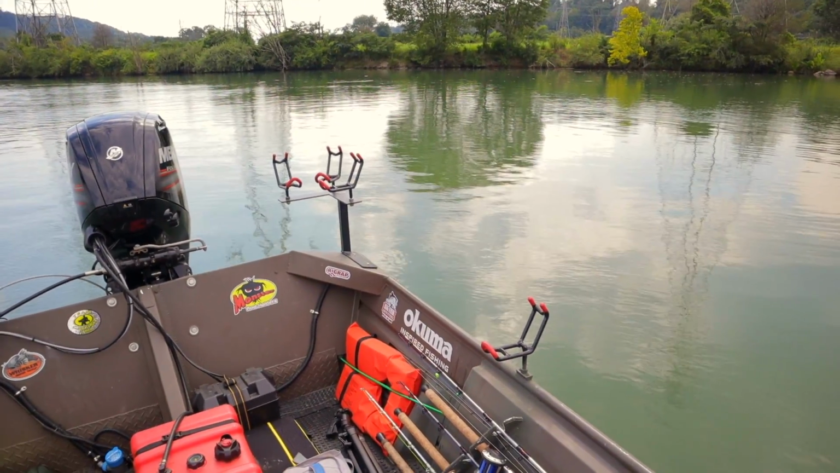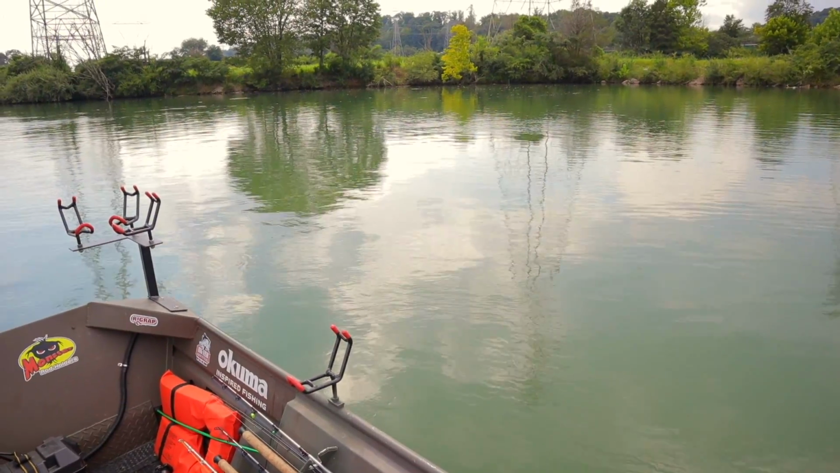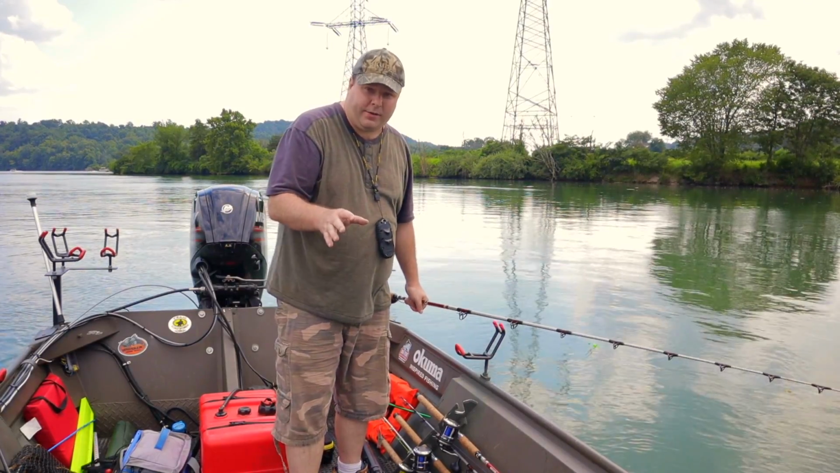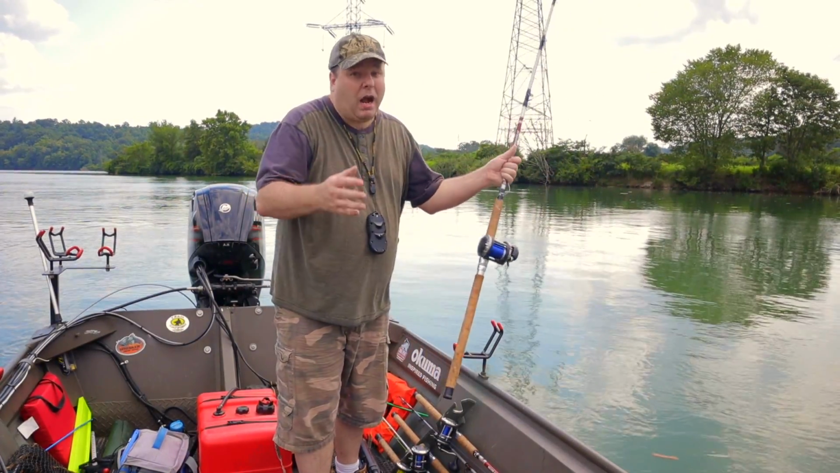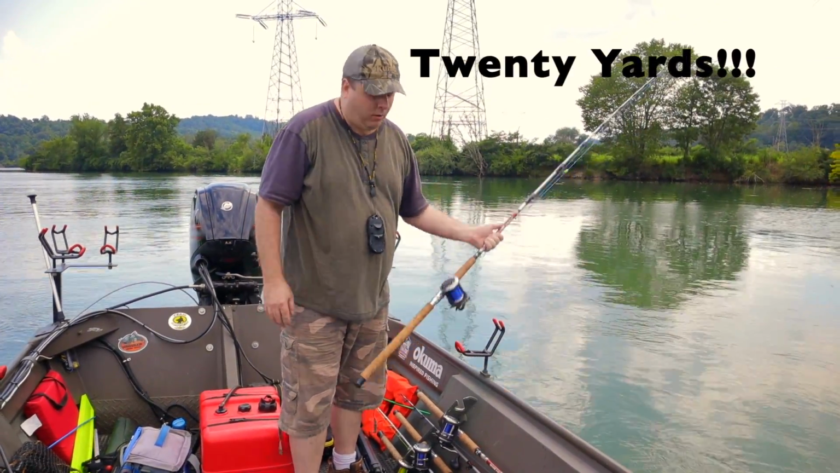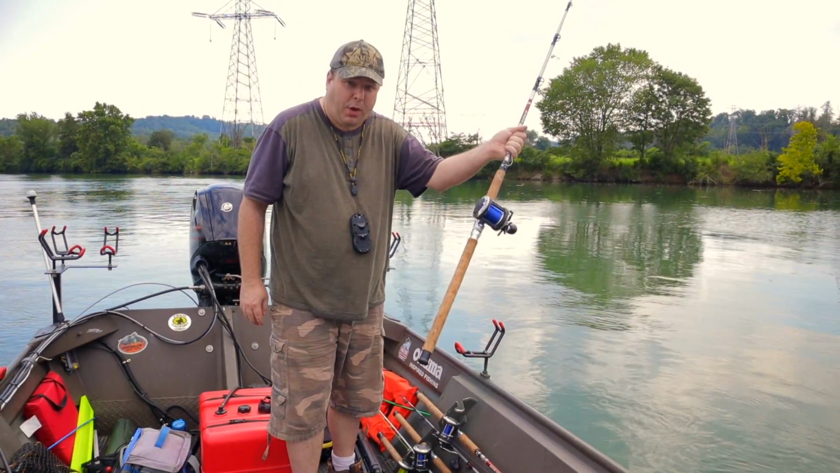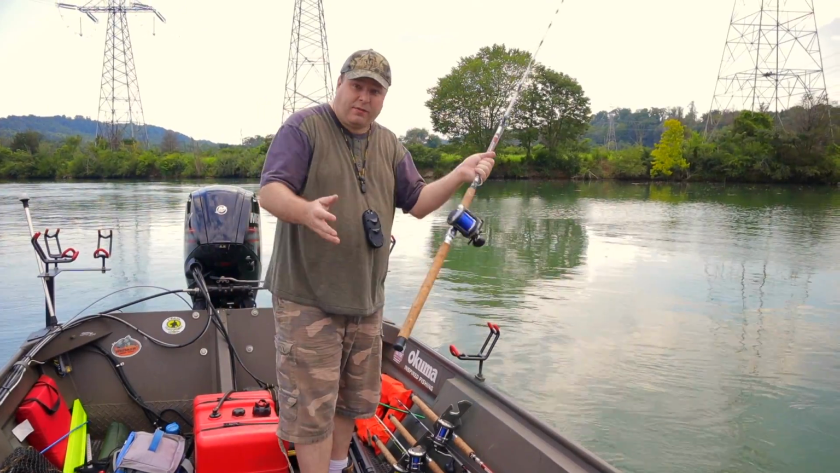The best thing with precision anchoring is to know where you are versus where you're wanting to cast. Now that I'm anchored in place and know where my target is, I have to know how far I need to cast. I only need to cast about 30 yards out. And these Okuma Classic Pros, these things can go 60 or 70 yards. So you have to keep that in mind.